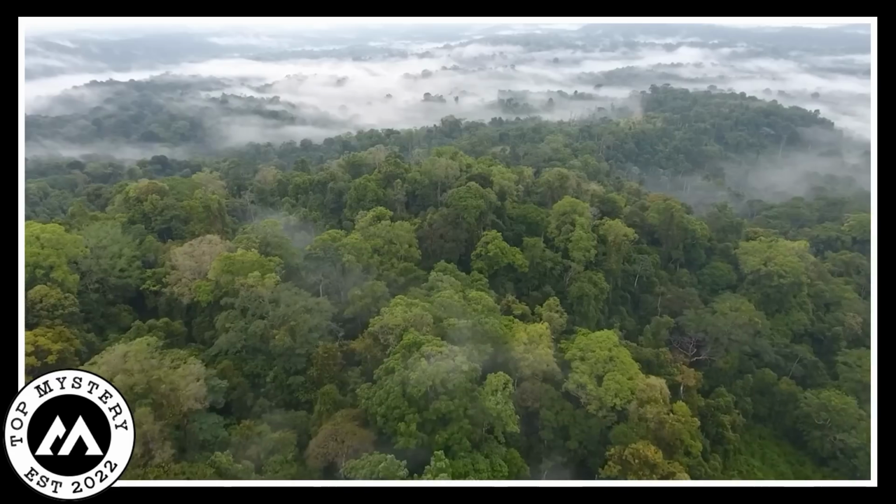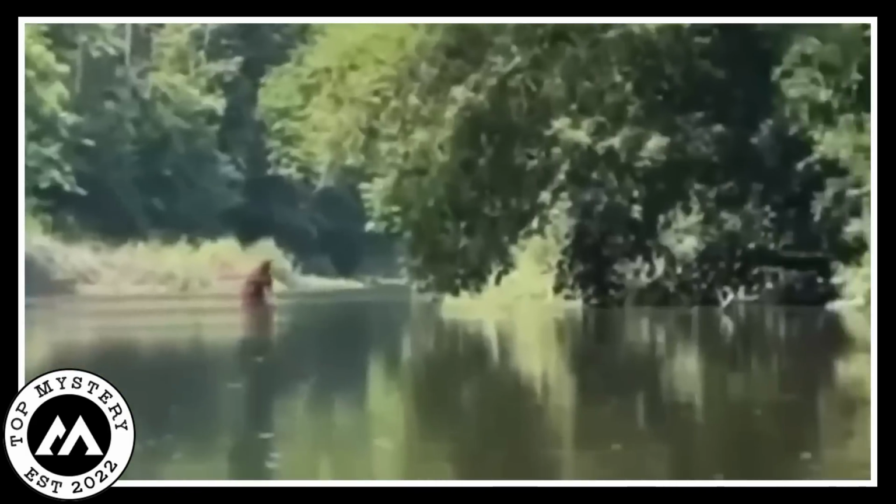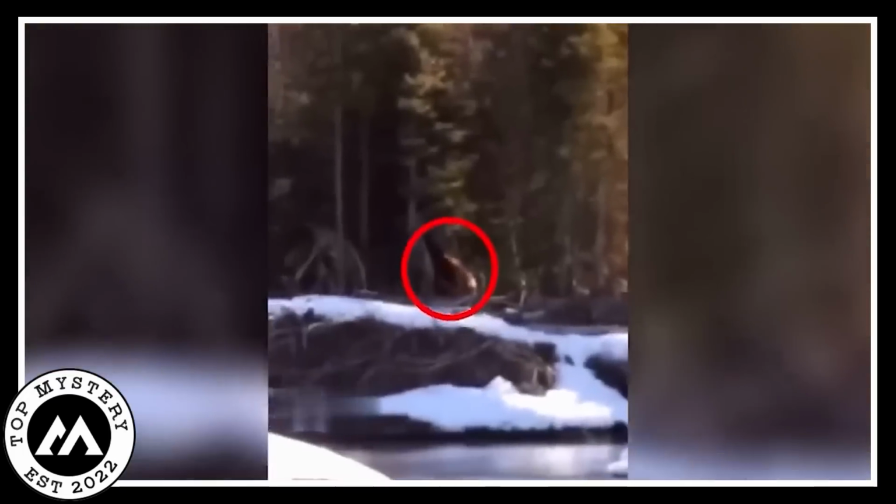Cryptic Forest Encounter. In the hidden depths of the world, there are strange and mysterious creatures that defy our understanding. These mysterious beings lurk in the darkest corners of existence, escaping our grasp and challenging the very laws of nature.